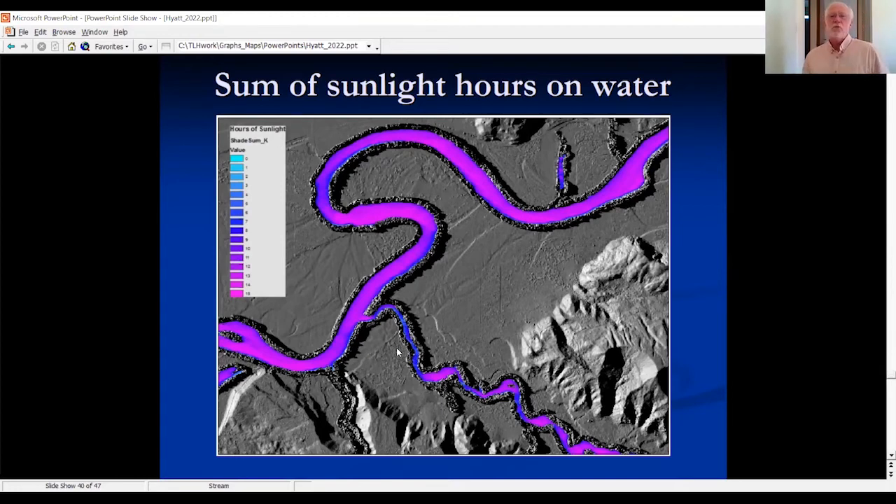So this shows you where the sunlight is falling on the stream, but it doesn't necessarily show you where you get the greatest benefit of riparian planting, where you would get the greatest change, the greatest growth.